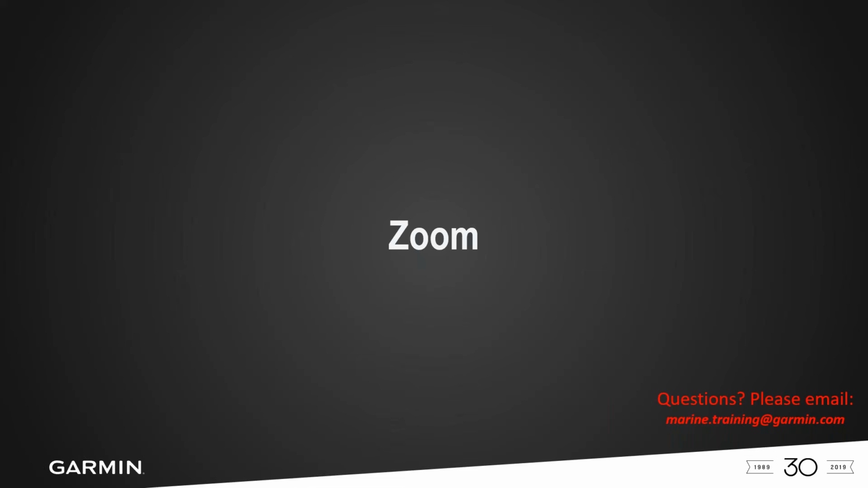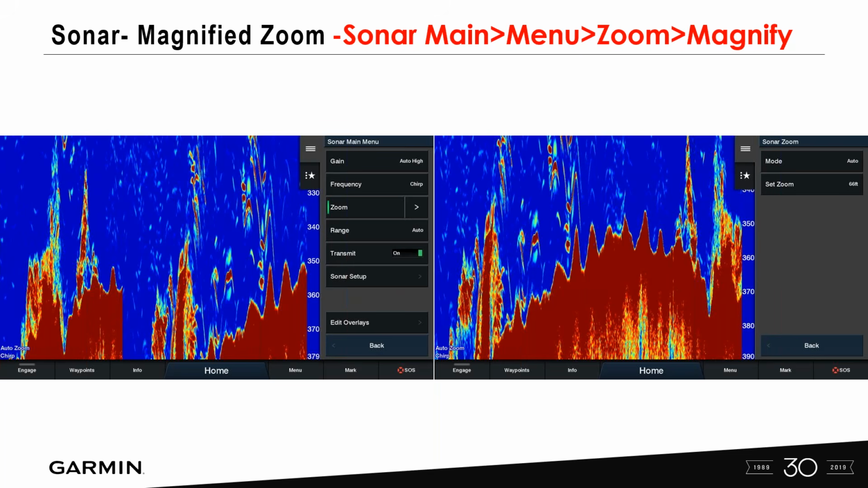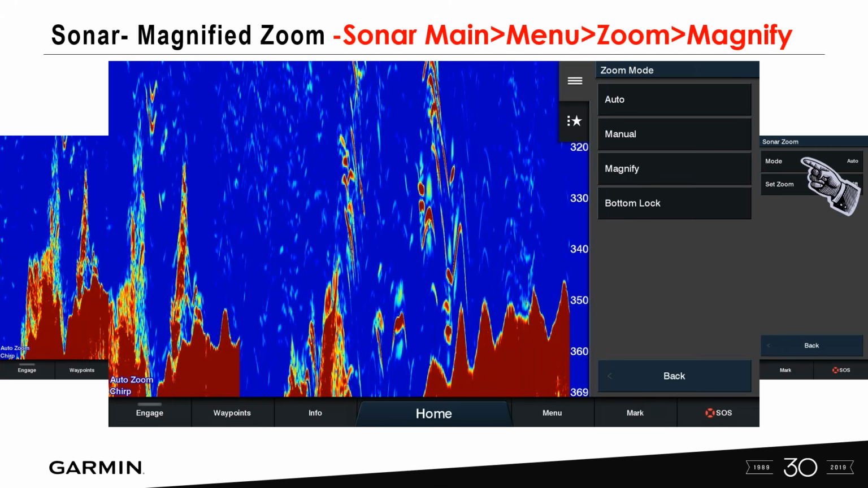Zoom. So we have some really cool features, and we could do an hour on just our zoom settings, but I wanted to pick a couple different ones here. So same thing, when we're on our Sonar menu, we simply come in and we select Sonar, main menu, zoom, and magnify. So if we take a look here, we've got Sonar main menu, we've selected zoom, we go into mode, and what we wanted to show here is the brand new, or pretty new, magnify feature that we have out there.